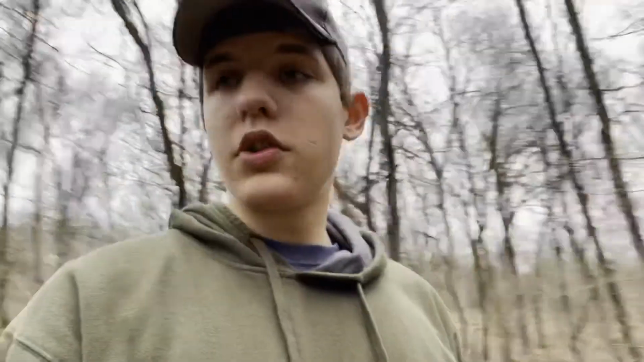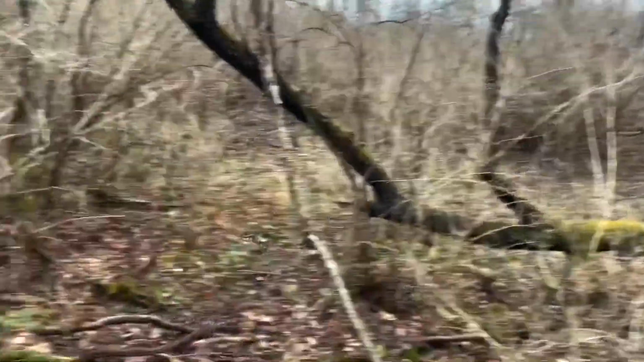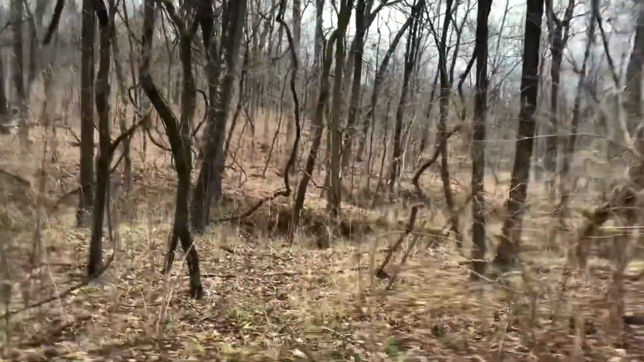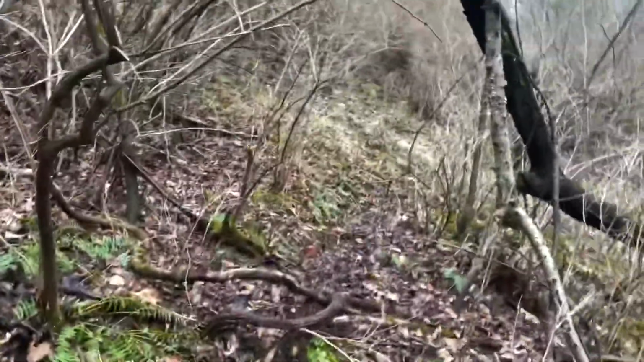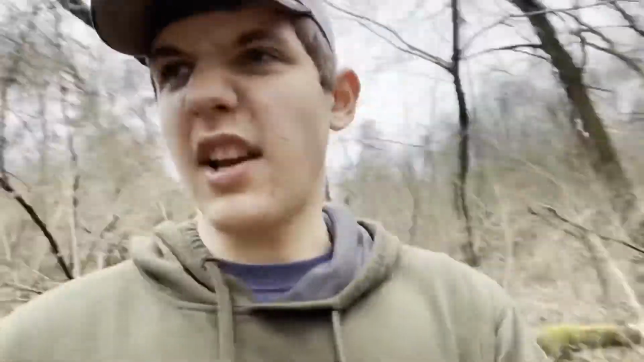All right, so we just got our second trophy rock set up. I'll explain what I'm trying to do here. Right over there is a super thick, overgrown honeysuckle bedding area. These are fairly open woods, and there's a creek. As you can see, there's a pretty heavy trail coming out of the bedding area and into the oaks. So I'm hoping to catch them here and give them some minerals, because they walk here every day.